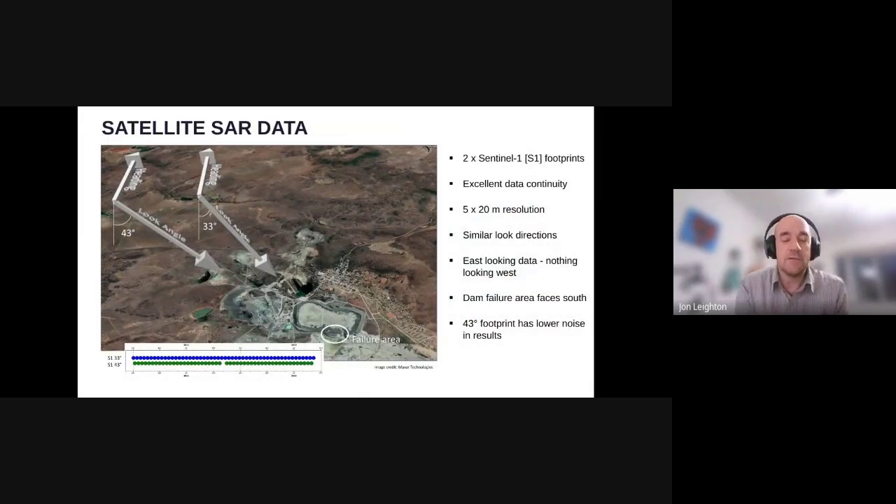Here's how the satellite views the site. As I said, there are these two footprints, and they are independent. They're acquired on different days, and they look at the ground at slightly different angles, but it's reasonably close. And you can see in the bottom, the data continuity plot showing that data is excellent for both of these footprints.